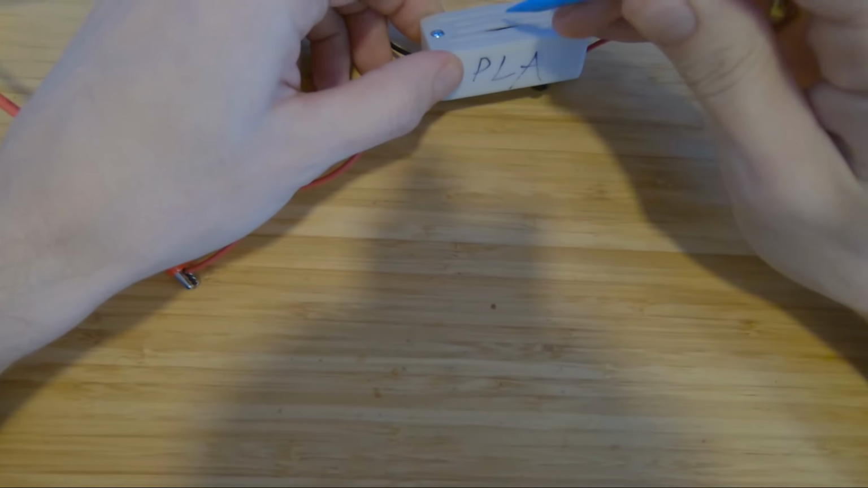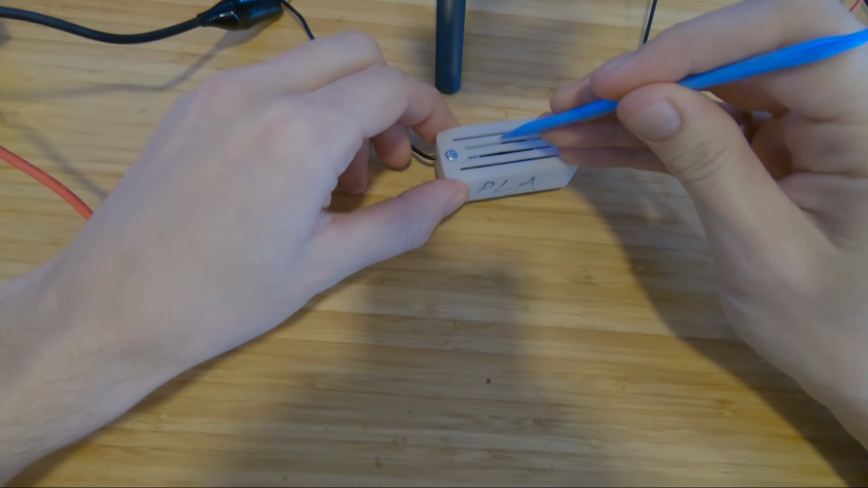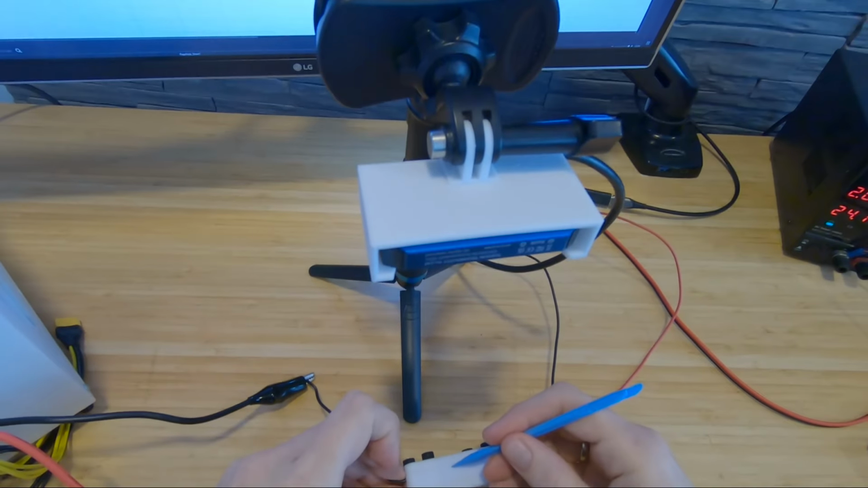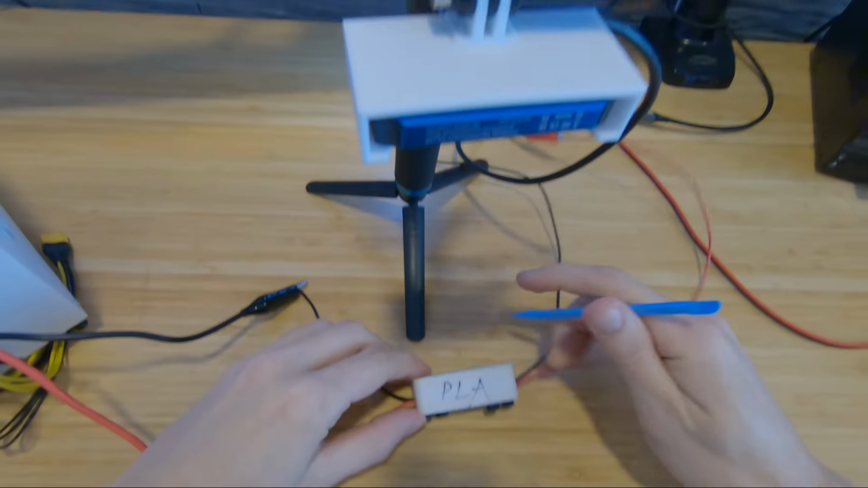It's beginning to soften, but it still holds. So this side is 50 degrees here, stands good.